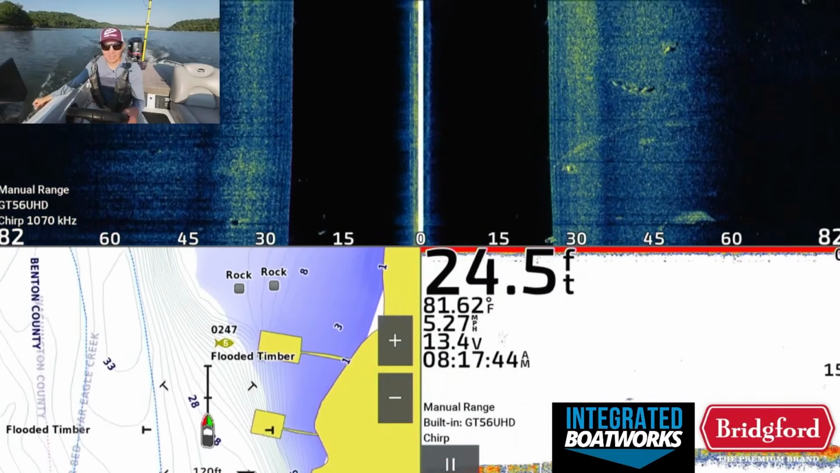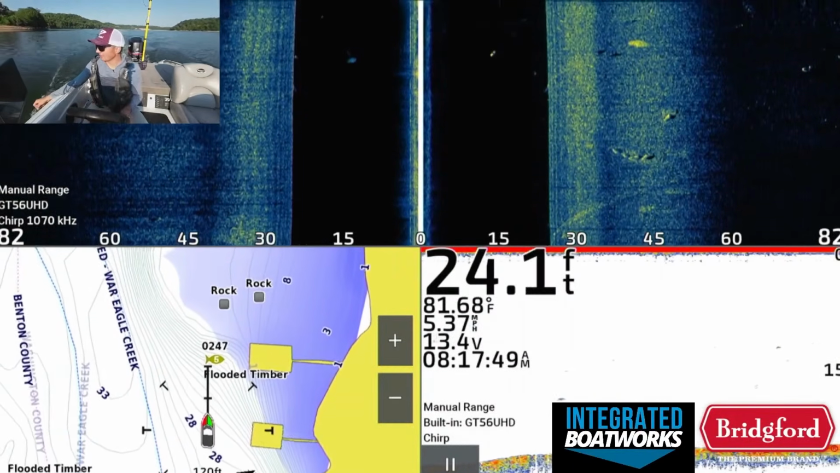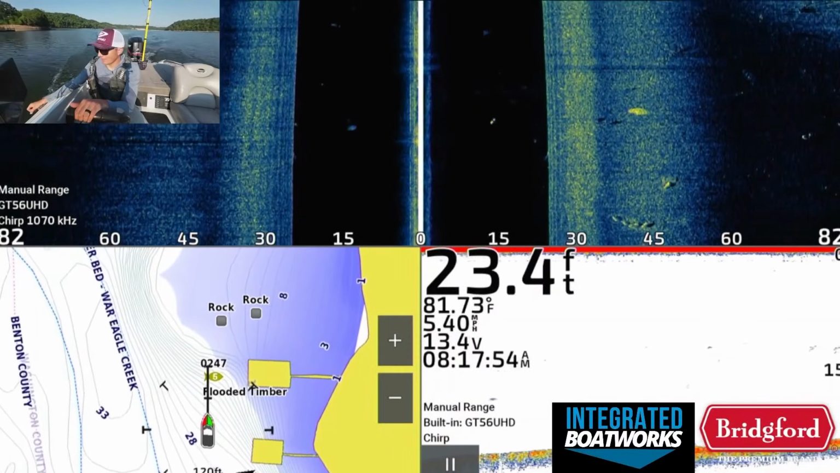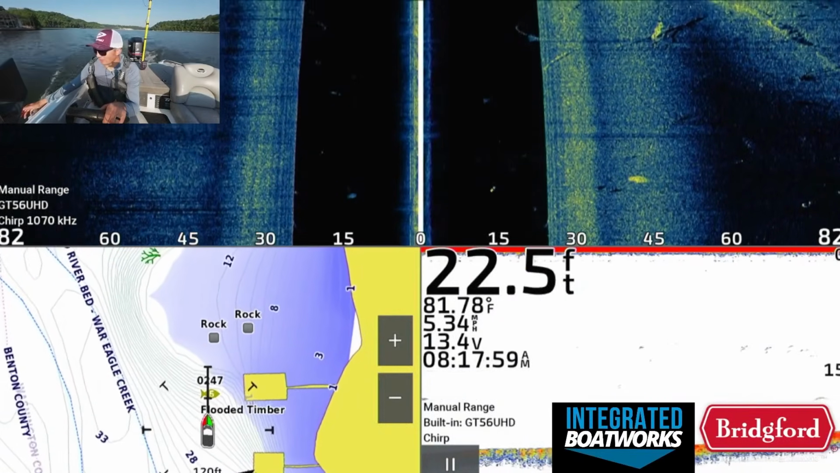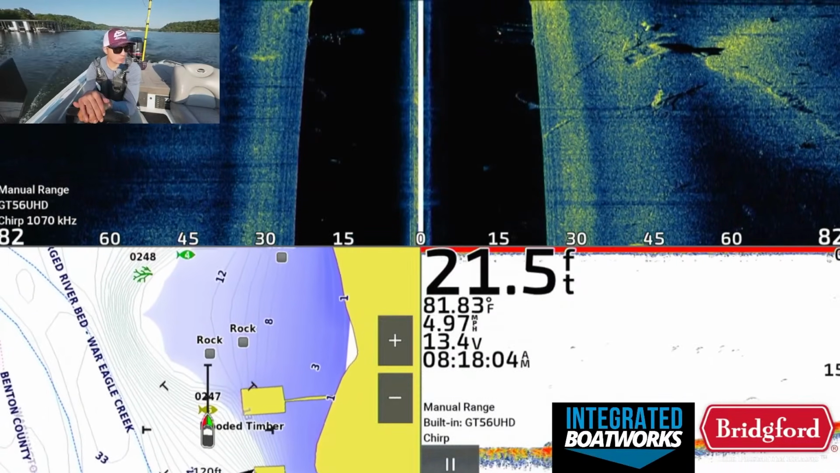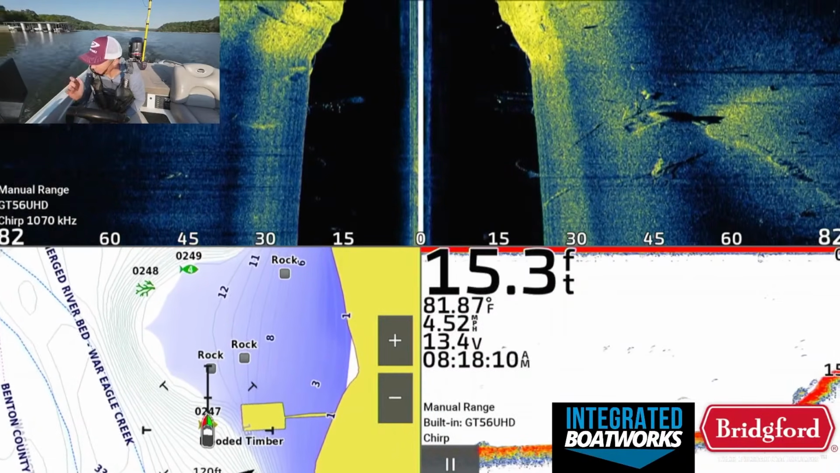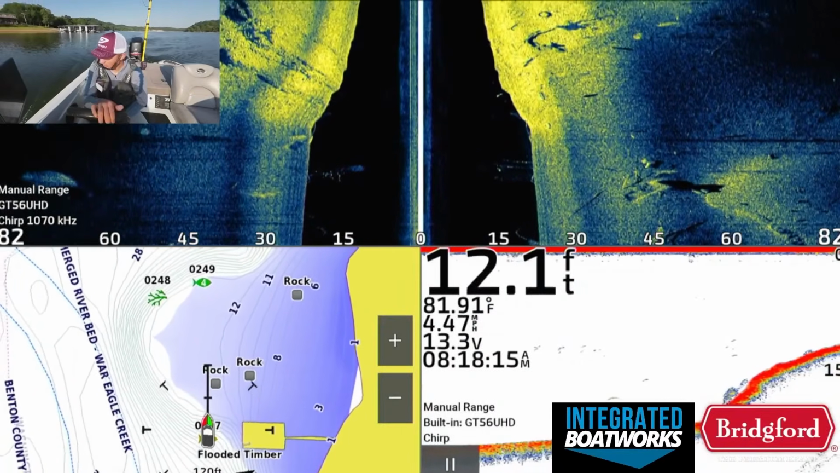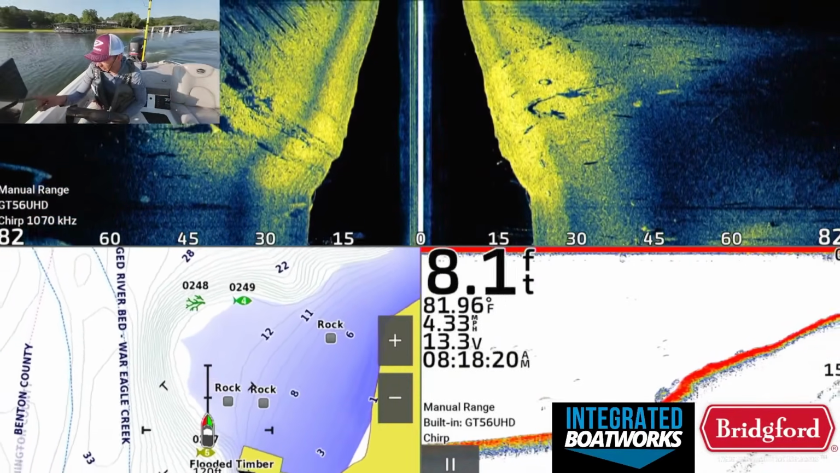Honestly, not been that productive of a day, but I also feel like this bite's just gonna get better as the day goes on. It's only 8:15 in the morning, and a lot of times as the day progresses, these fish will stop roaming and you can find them grouped up in the same areas where we just were, but around the brush piles. And we have at least a couple spots where we feel like we have some better quality fish, which is nice. This is where that deal was, where there was a pile of fish, and well, there's now nothing.